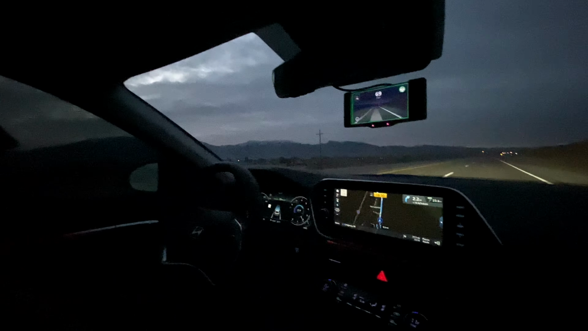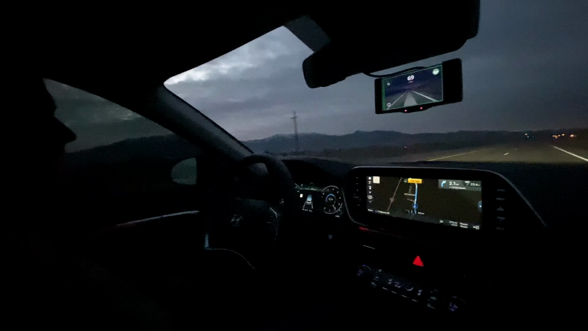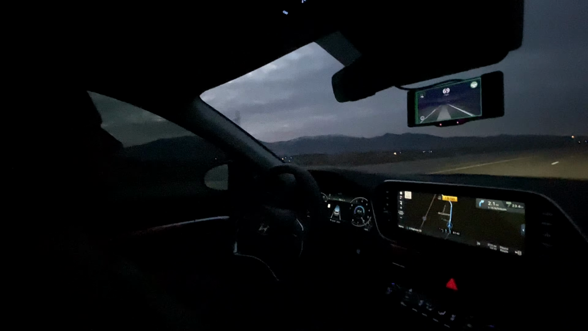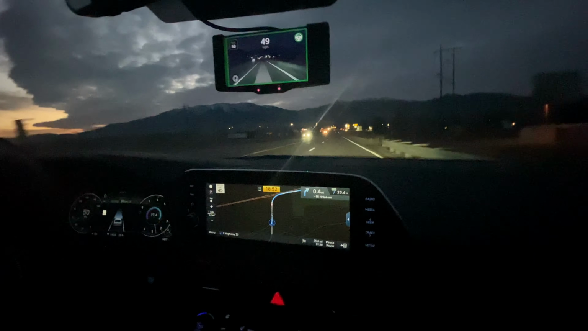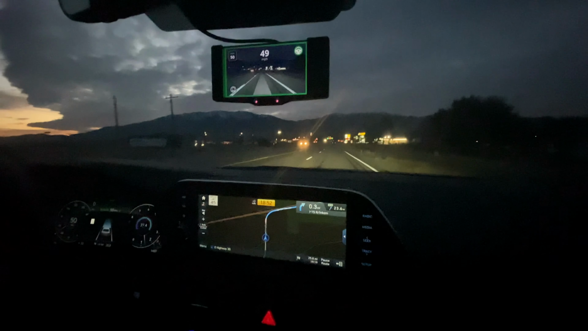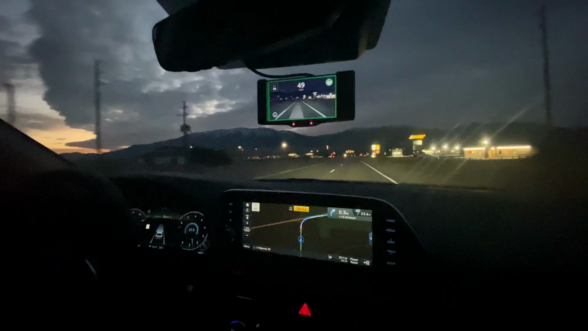We're only about, what are we about? It says 30 minutes away from home. I don't believe quite that much. It's a little less than that, really. Nice. All right, this is the first freeway on-ramp. We're on the West 30. We're getting on the 15 North. We're gonna see how it does when it merges and has to pick a lane.